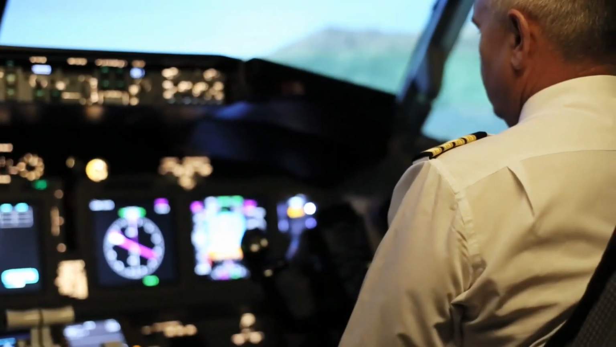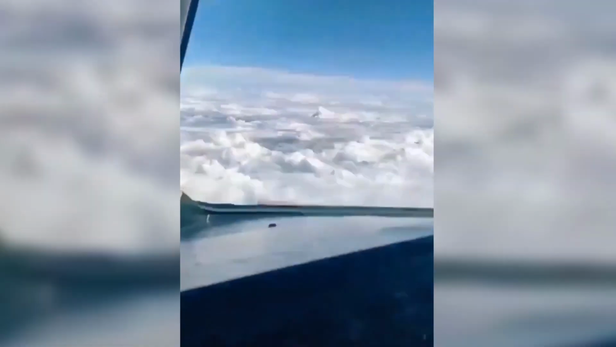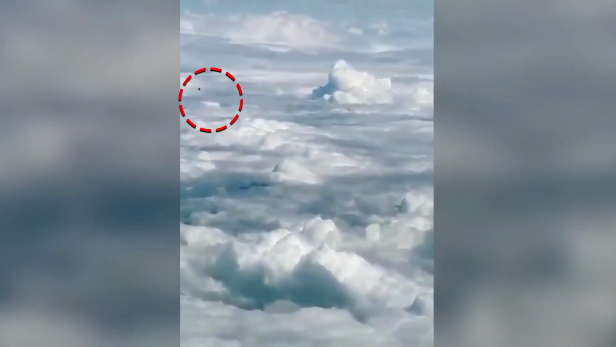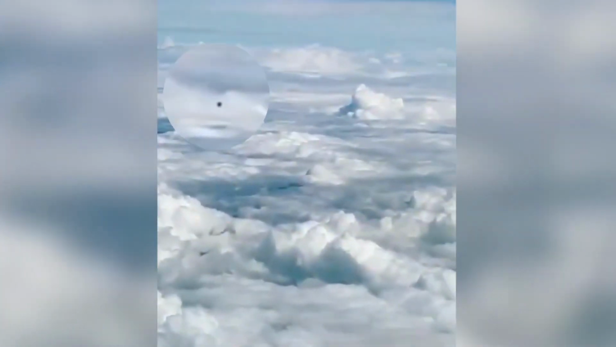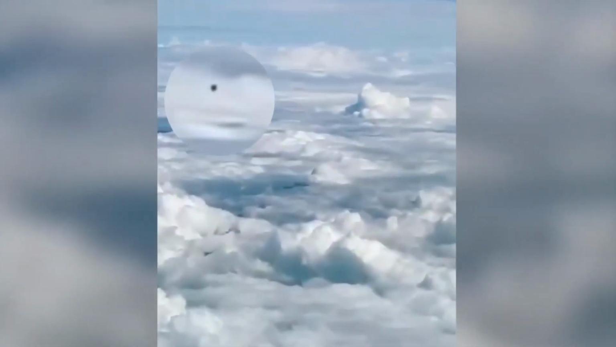A pilot was on his usual routine, flying a plane from one city to another. But what he did not know was that he was about to come across a sight he had never imagined, a UFO. Now, for those of you thinking it was just a balloon, those don't fly forwards, they go upwards. And also, balloons do not have this kind of speed. So, nope, that wasn't a balloon. To me, it totally looks like a UFO.